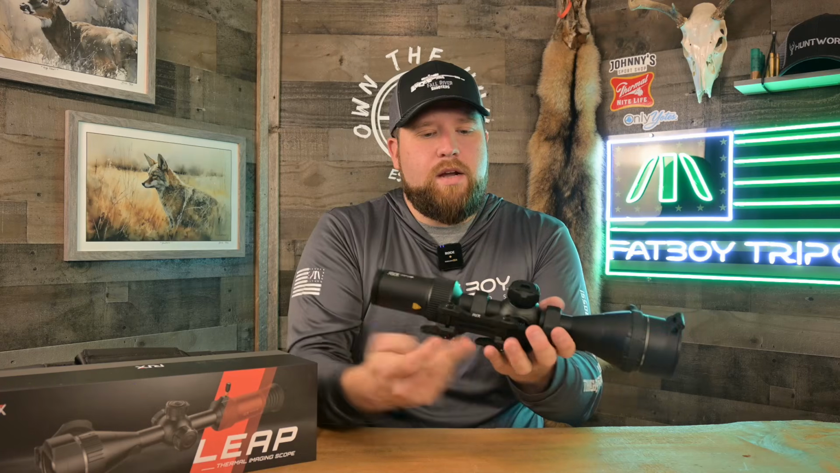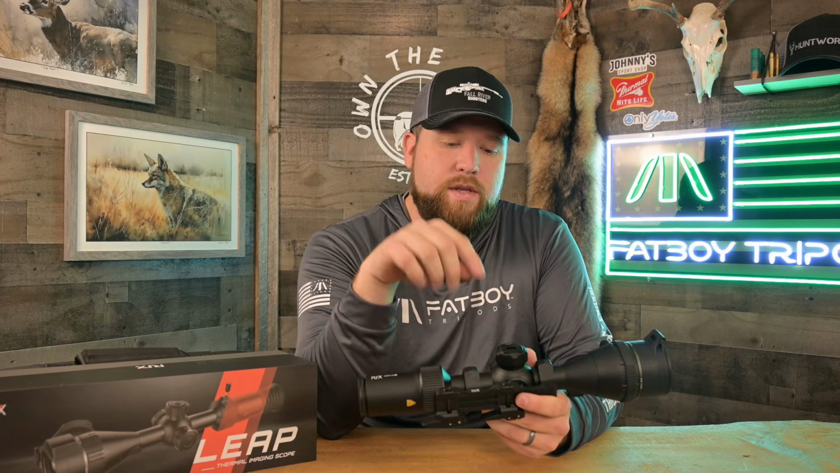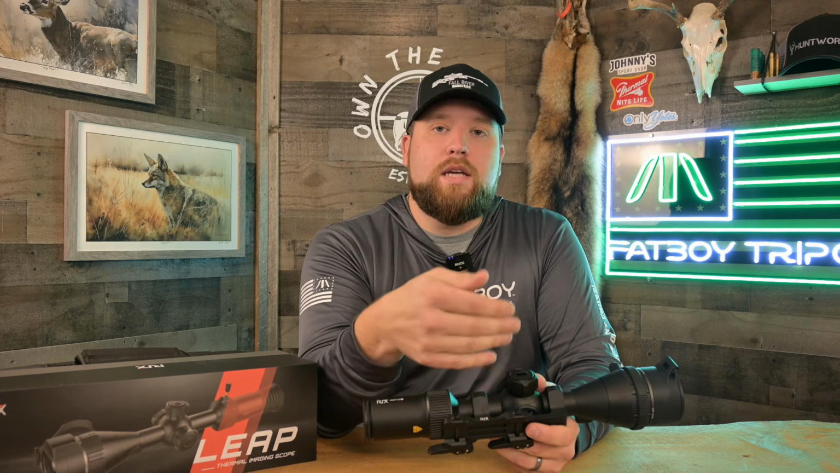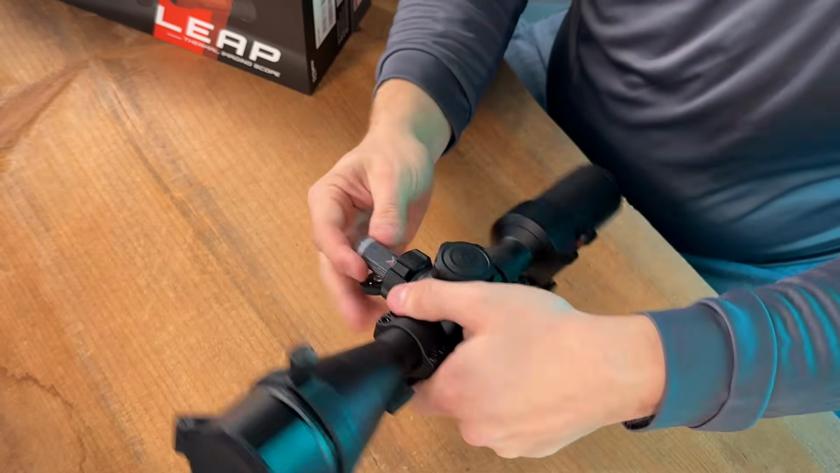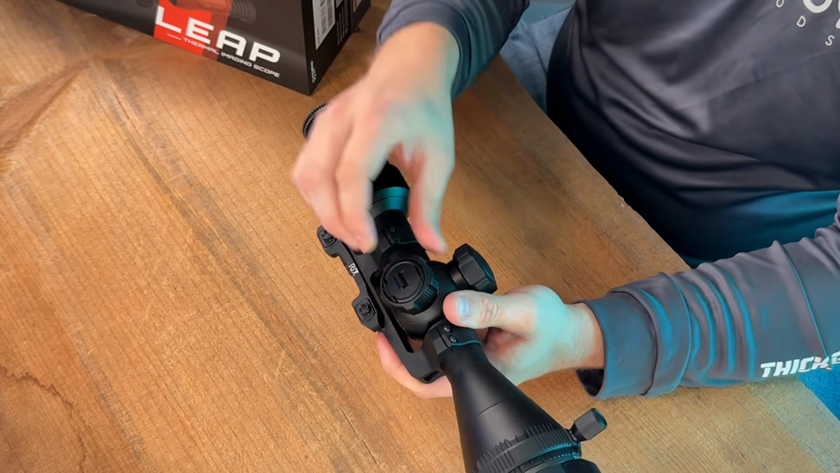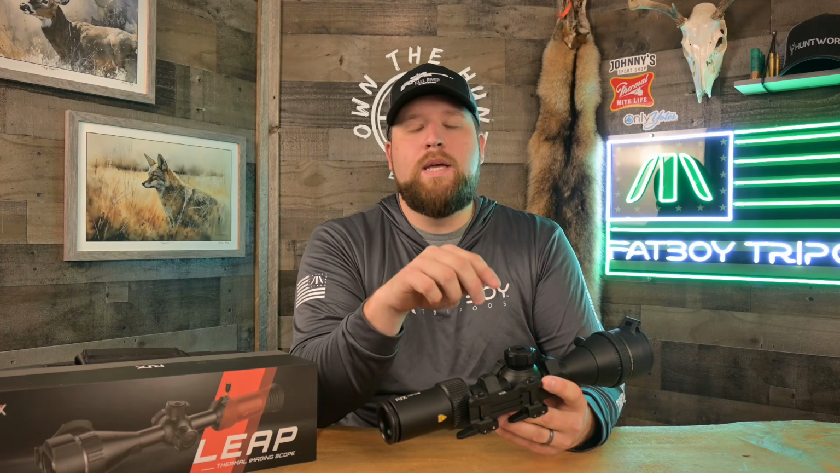Another really nice change they made on this scope from the original L6 is this battery door. This battery door was a big pain point on the first L6, you guys. I think most people would forget that they had to push up on the little lever to really lock the door in. They've solved that on this new door. You just push this lever down, it opens up really nice, and your 18650 is inside. Put your 18650 back in, and then you just put some pressure, and the door closes. It locks itself automatically, and it's a really good design. A very nice upgrade from the original battery door.